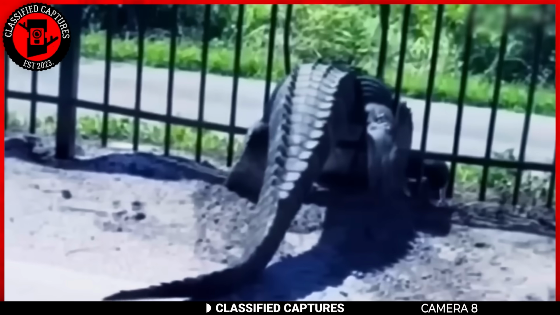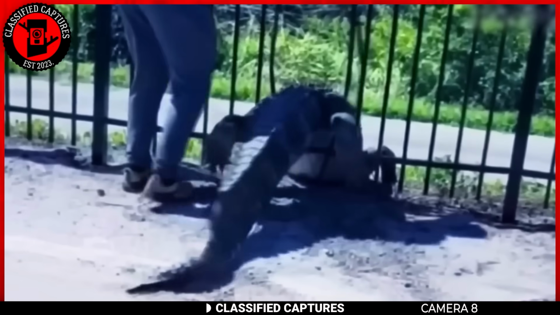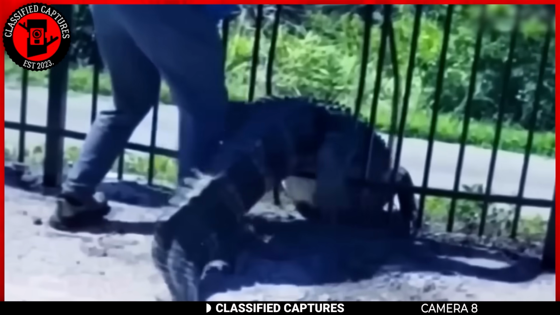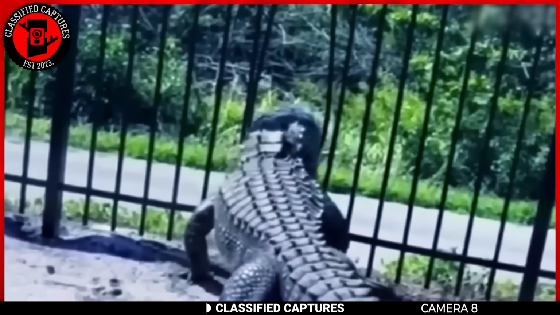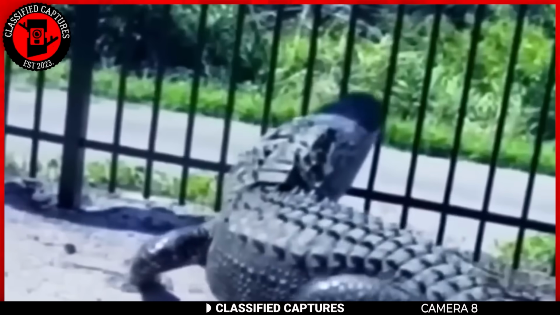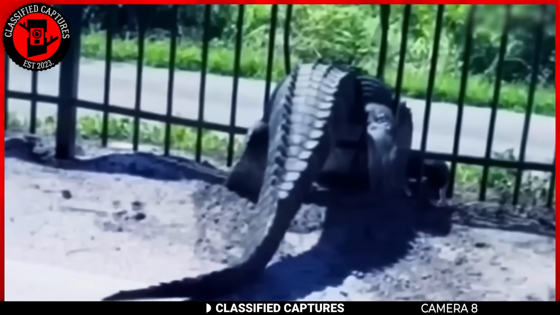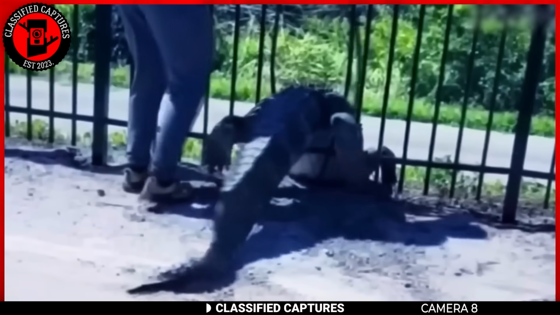With a calculated effort, the reptile creates a gap just wide enough for its body to slip through. This remarkable demonstration showcases the impressive power and adaptability of the alligator in overcoming obstacles in its environment. If there's any takeaway from this video, it's don't mess with these creatures.